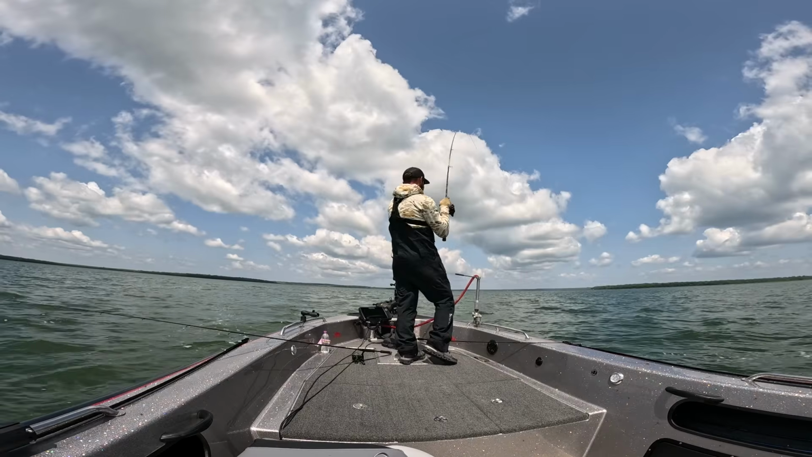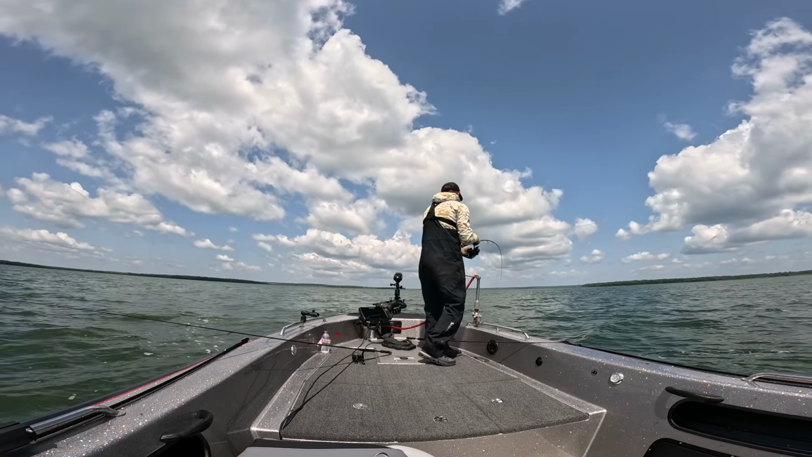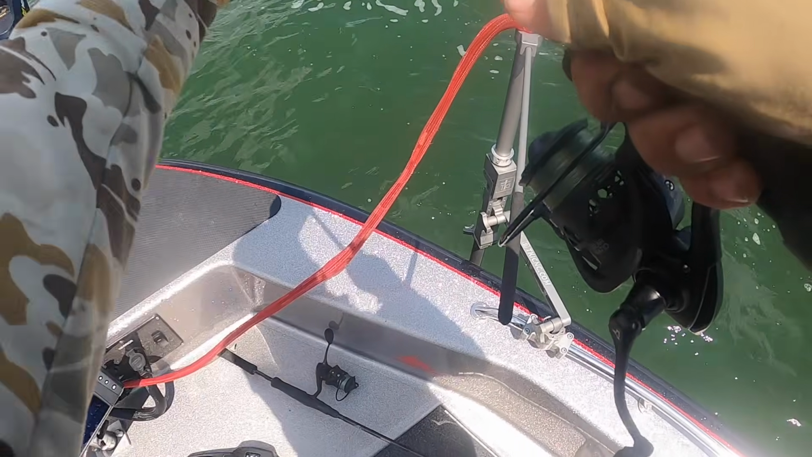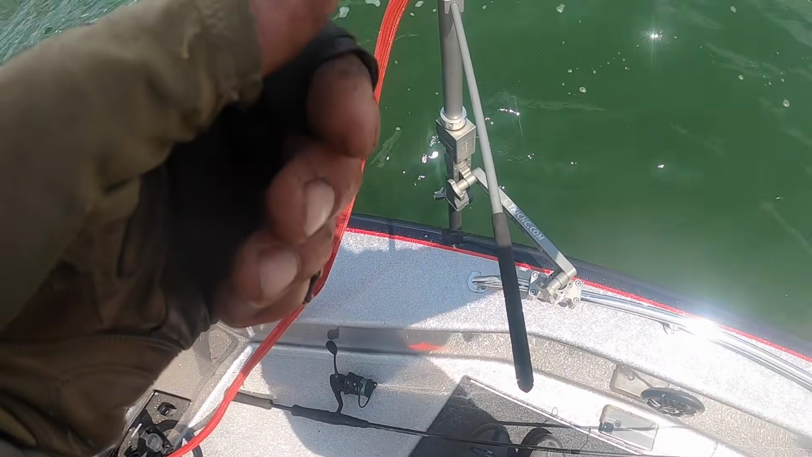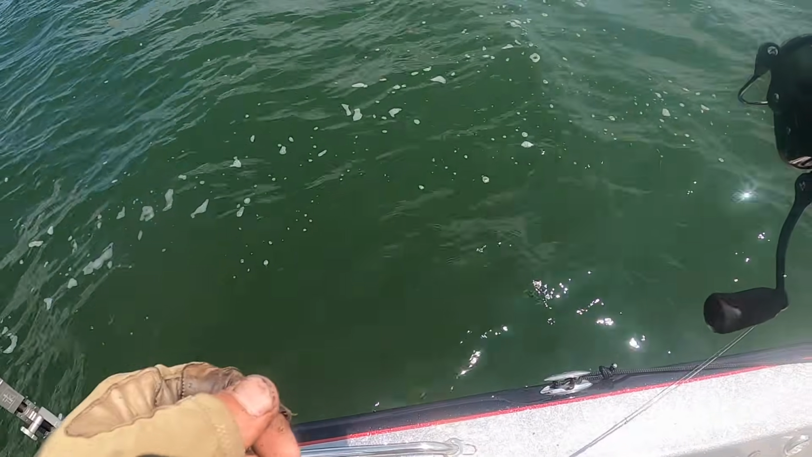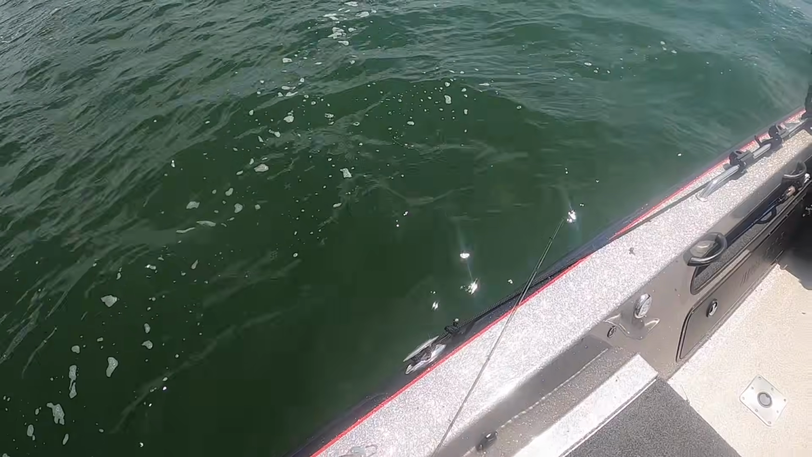Oh man, drilled it. The old jerk minnow, man. It's a good fish too, a real good fish. Whoa, whoa, whoa. That felt good. I like that. I like that a lot. Well, there you have it. That's the importance of being ready to rock and roll like that.